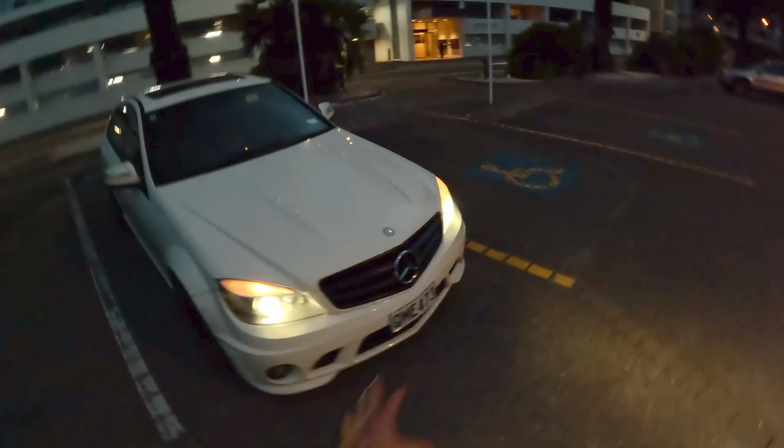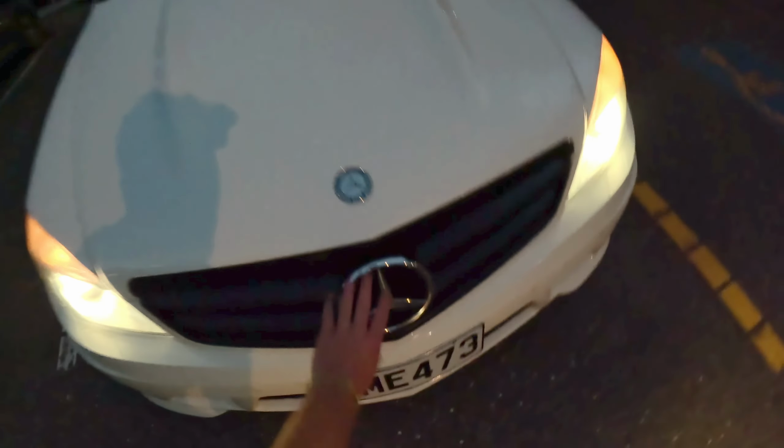I need to get the headlights cleaned. I also want to black out this badge and all the other chrome badging. I think that would look sick. Let me know what you guys think. Just want to show you guys the view over here real quick.